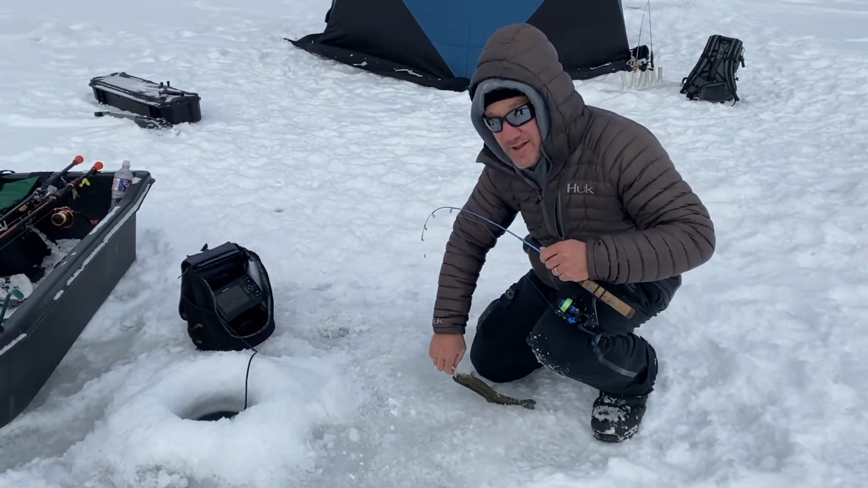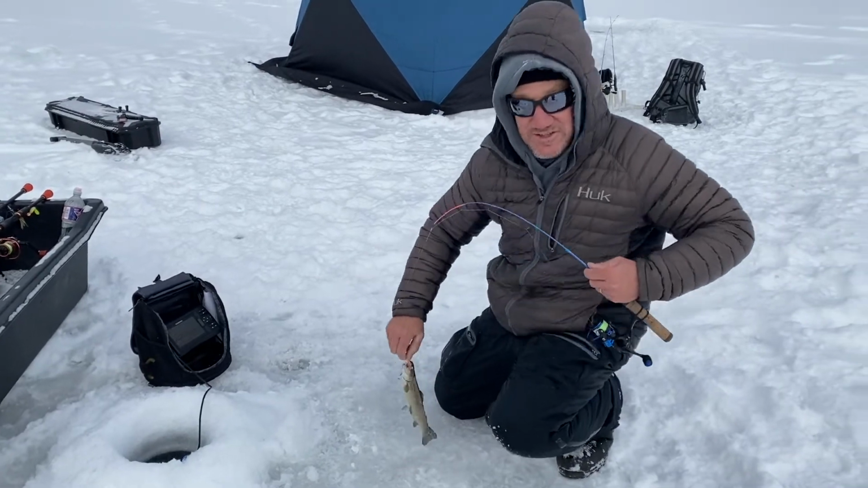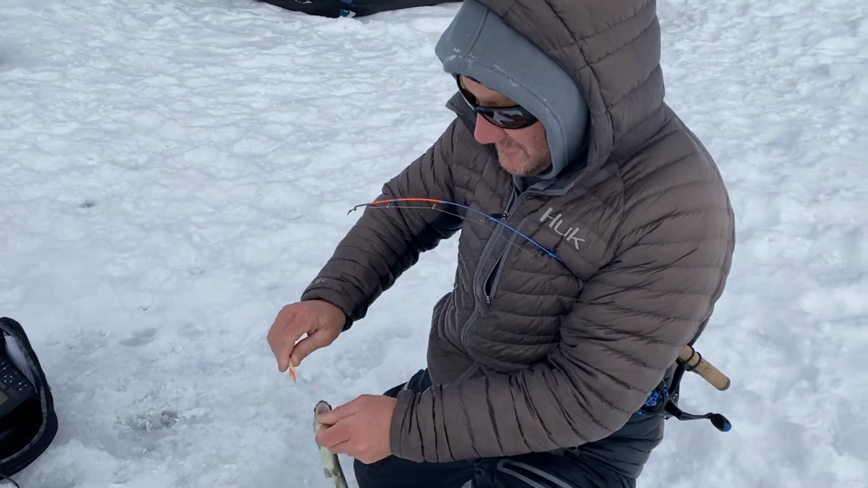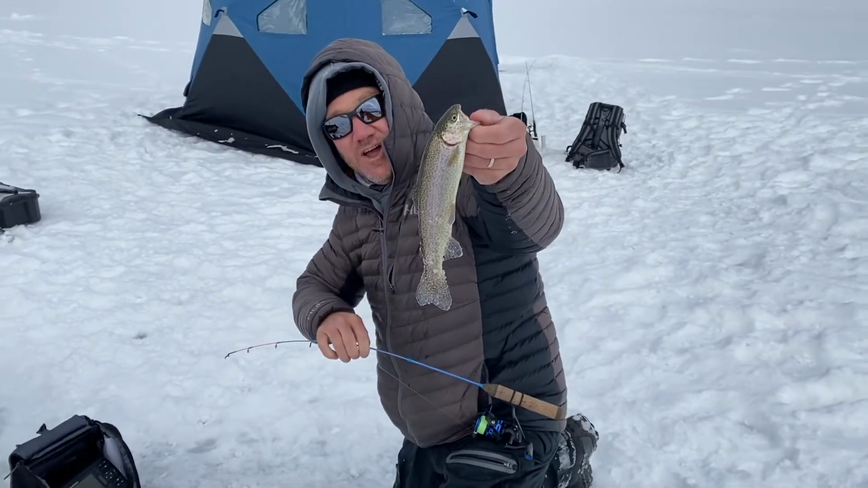Cool. That was so cool. Just like bass fishing, you can see them on the graph. The Garmin does not lie. Not a giant, but they're fine.